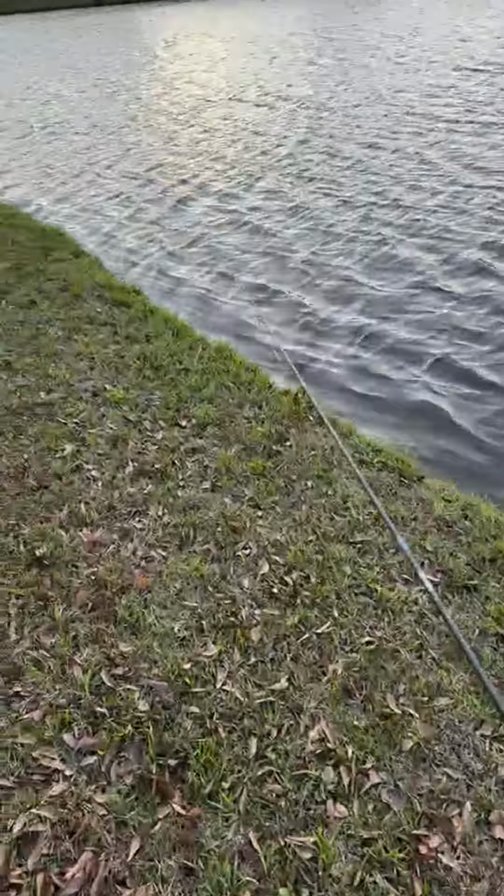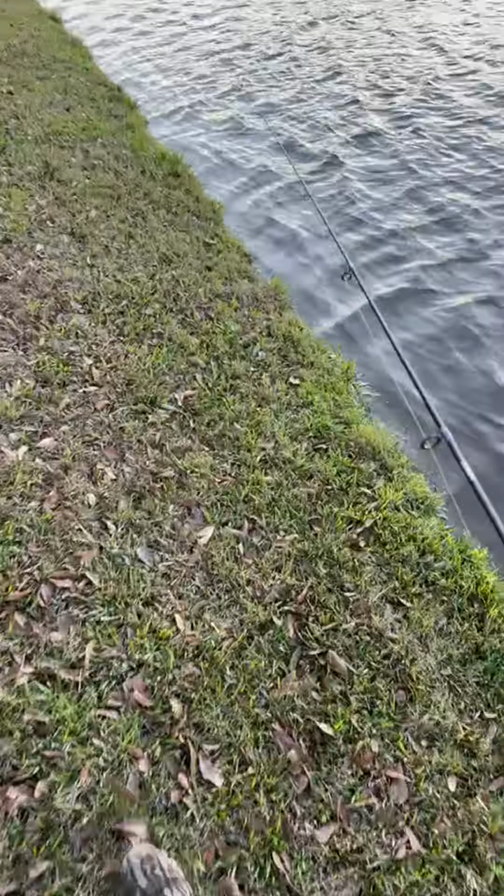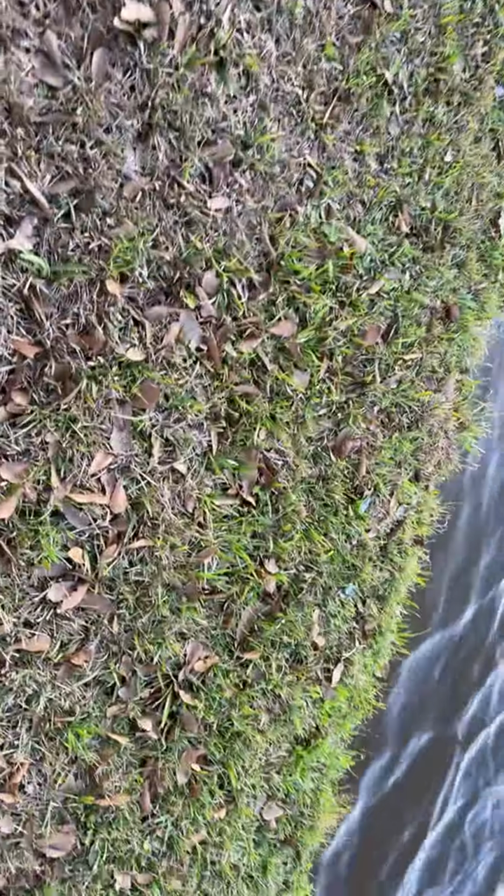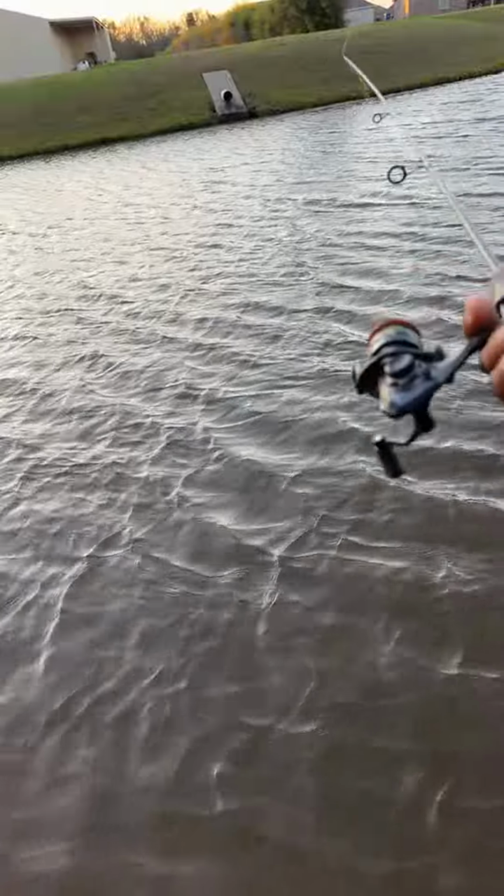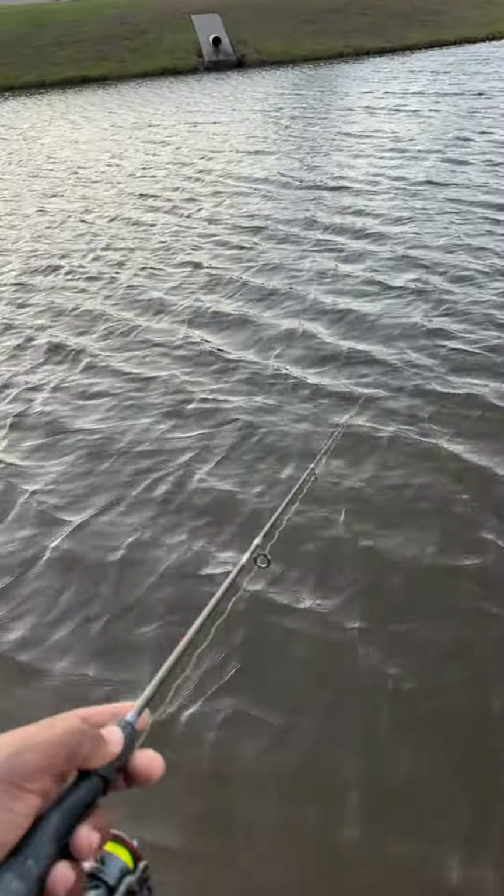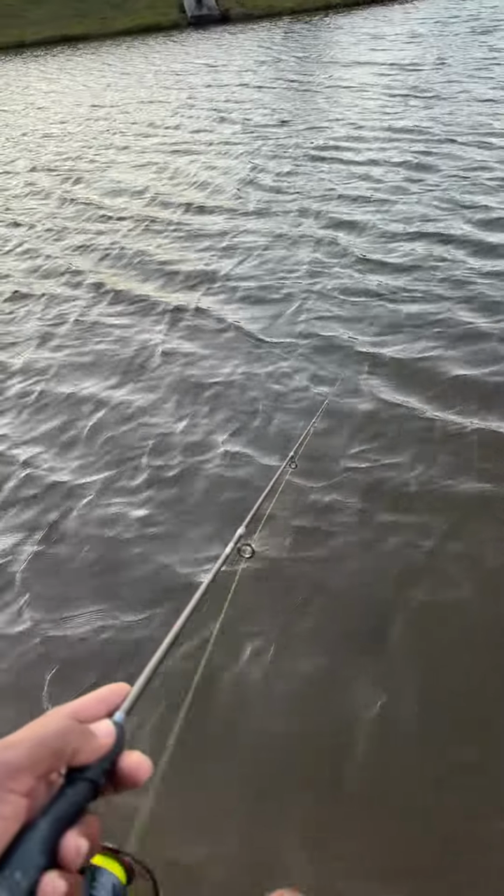They got about, I think, about 5 or 6 ponds in this little subdivision. But that one kid caught like an 8-pound flathead catfish in here, which is weird. I think they do stock the pond too sometimes.